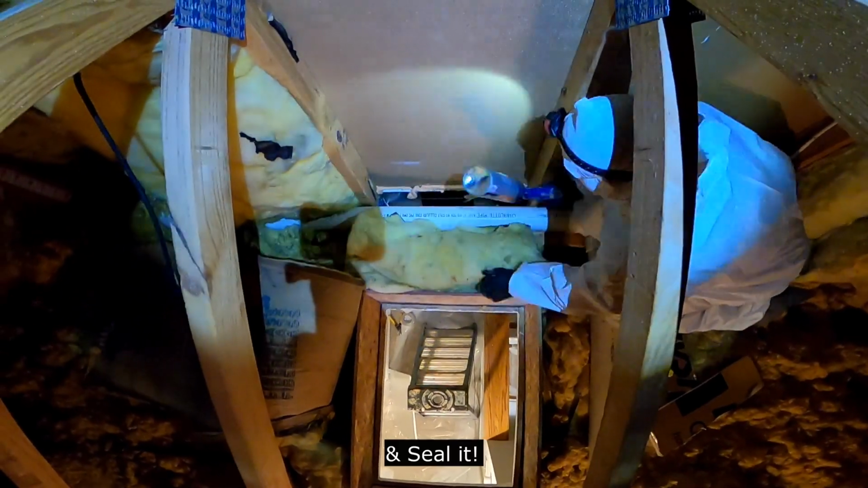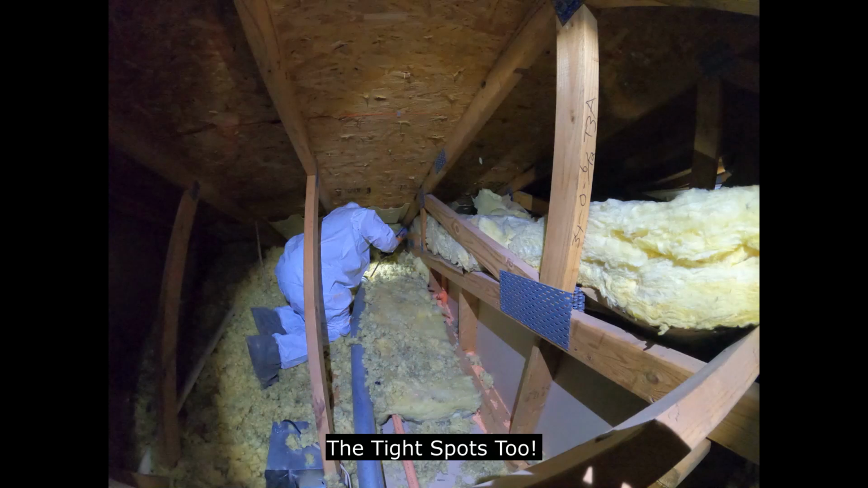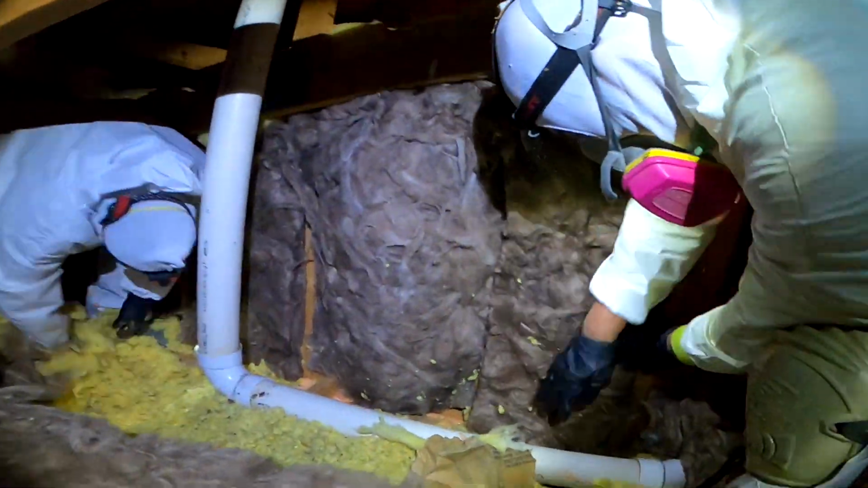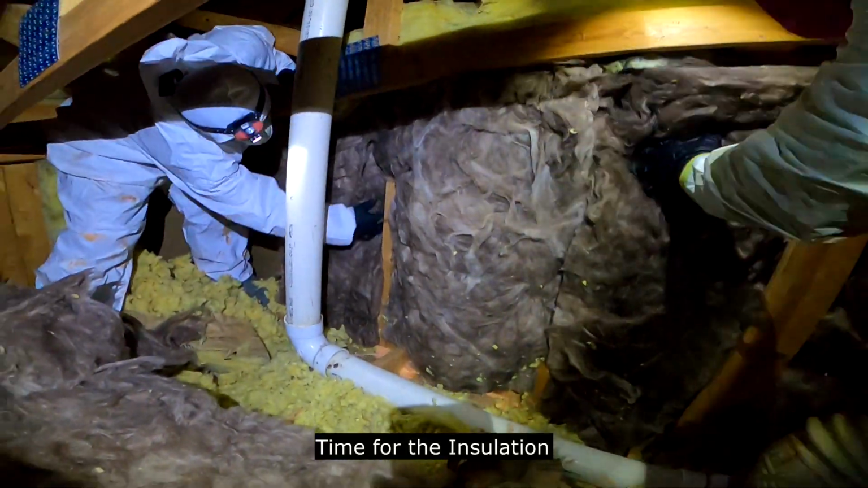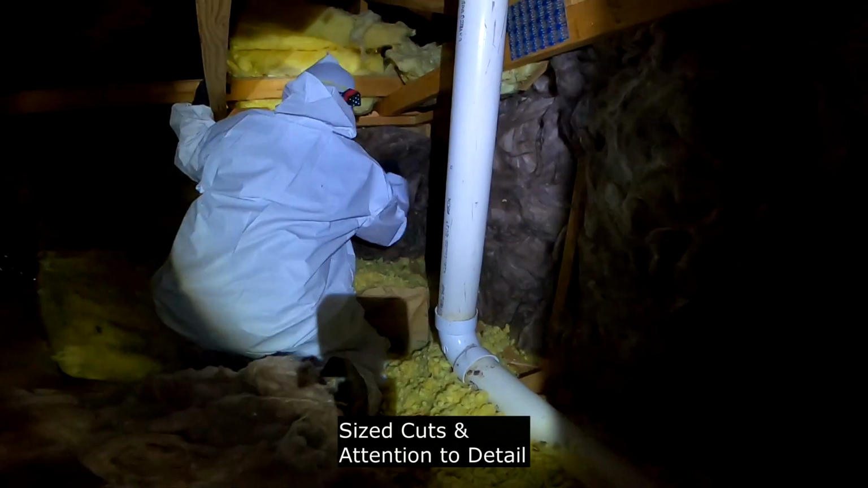And once we've done all that and gotten everything nicely sealed all the way around the knee wall, even in the tight spots, the next step that you'll see here is that we take batt insulation, and we want to get it into those bays, those cracks, those crevices, nicely fitted.